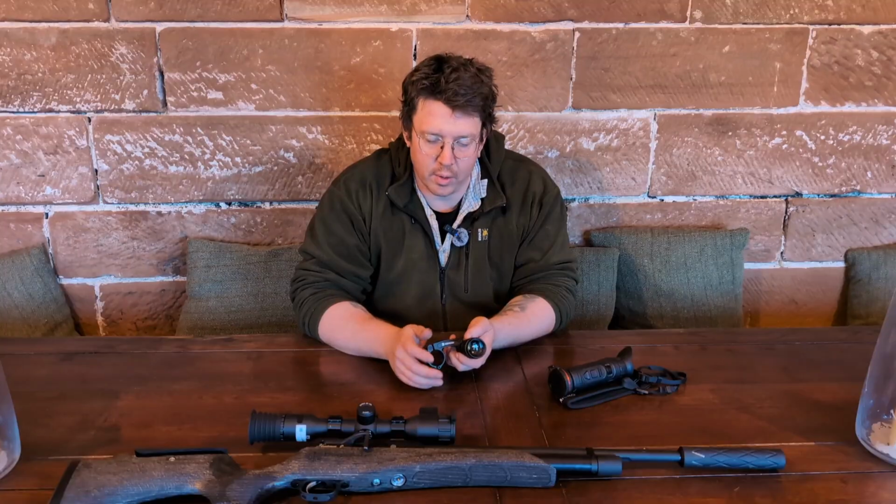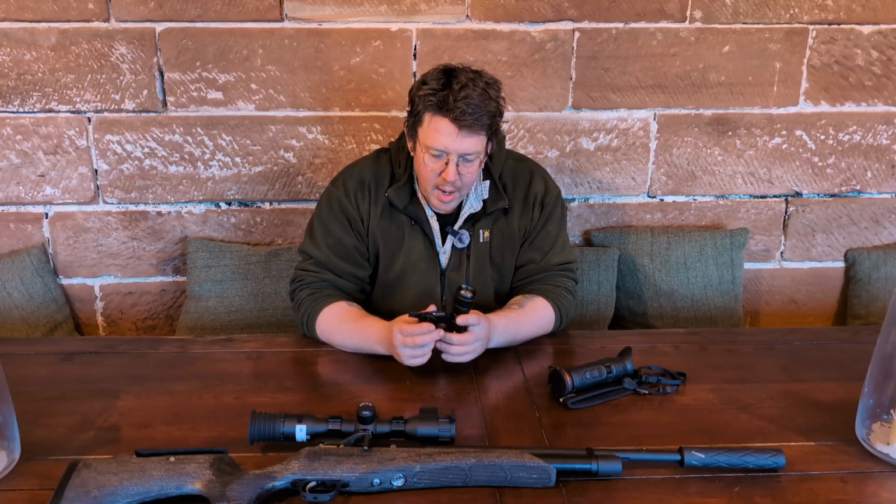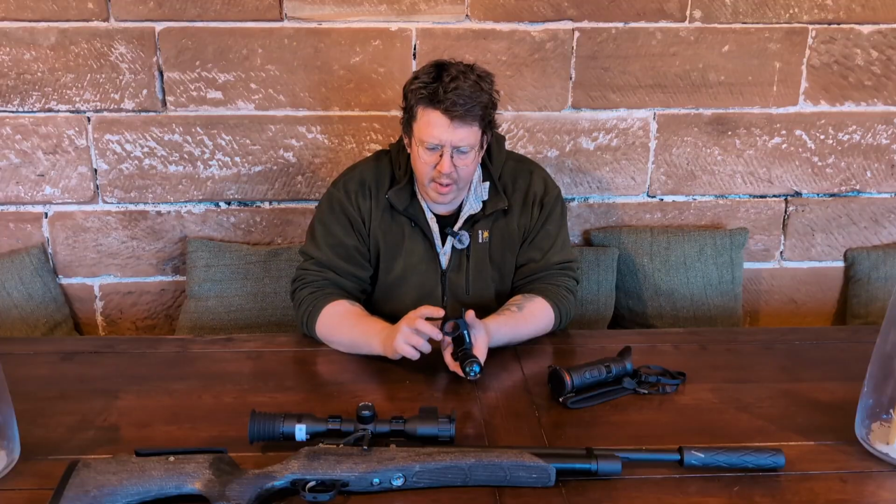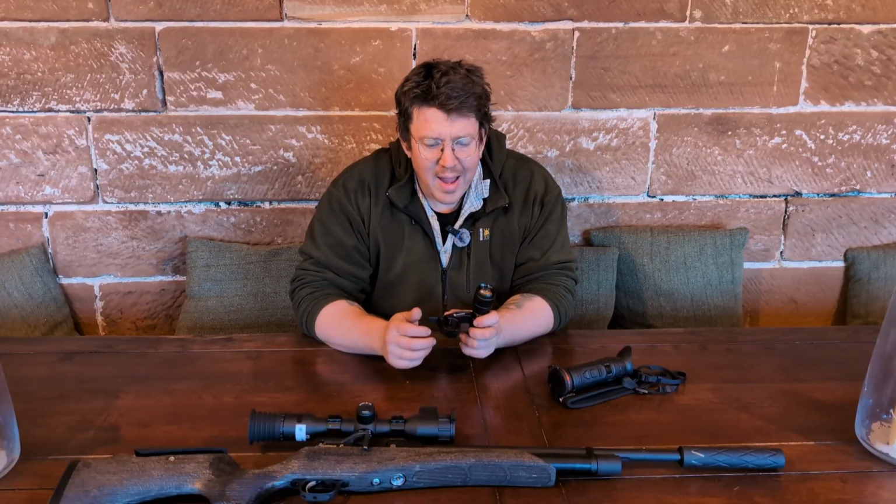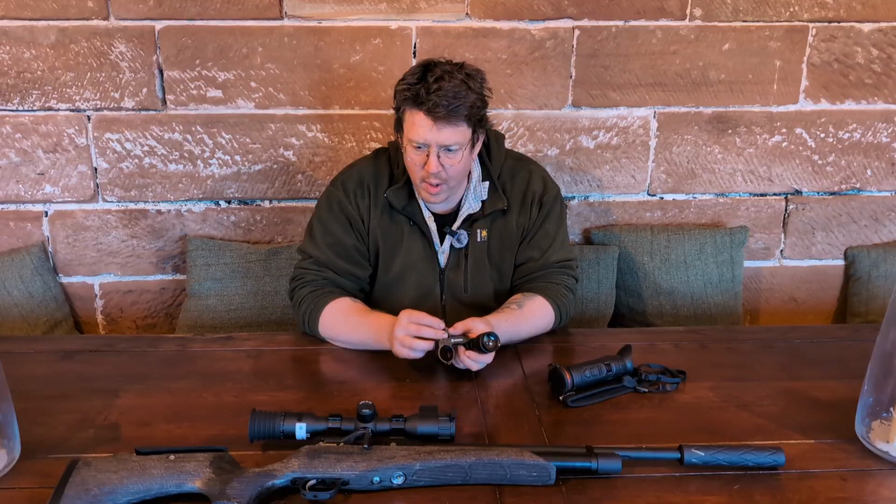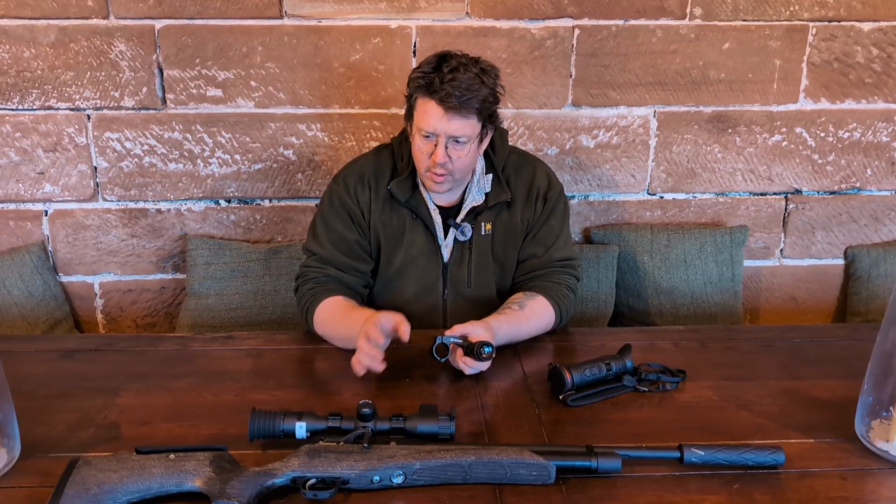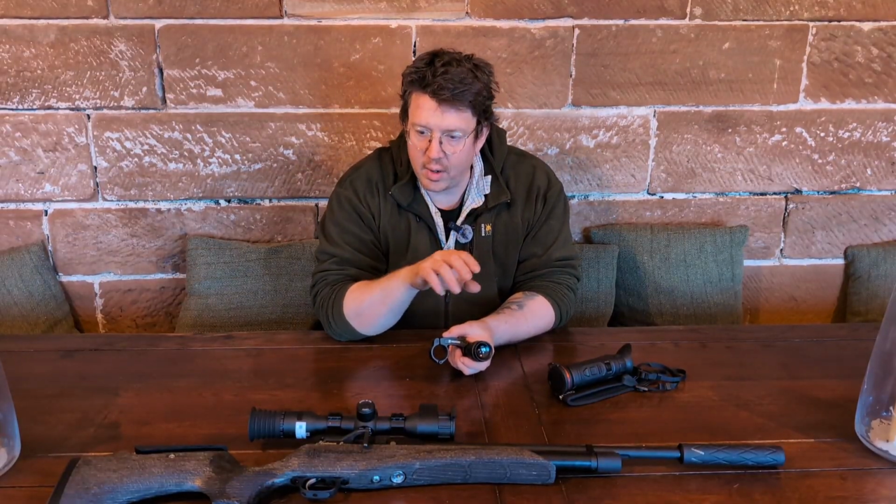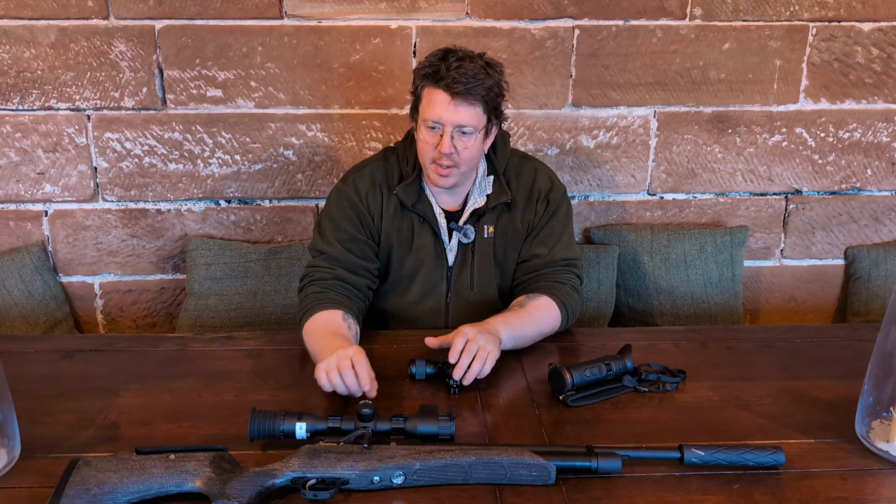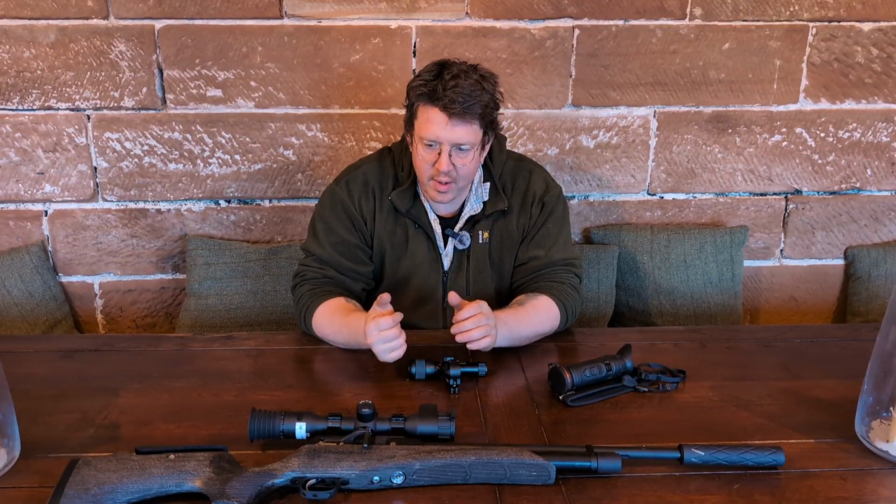You definitely do. Hik make this one, and they make the mount that fits on here. I think it's a 30mm tube on there if you want to use other mounts. The Hik mount's really nice. It's a quick release, fits really well. One of the issues that I cover in the Day-State review is where the magazine is and how everything mounts up. These two being paired up together was where the magazine sits.